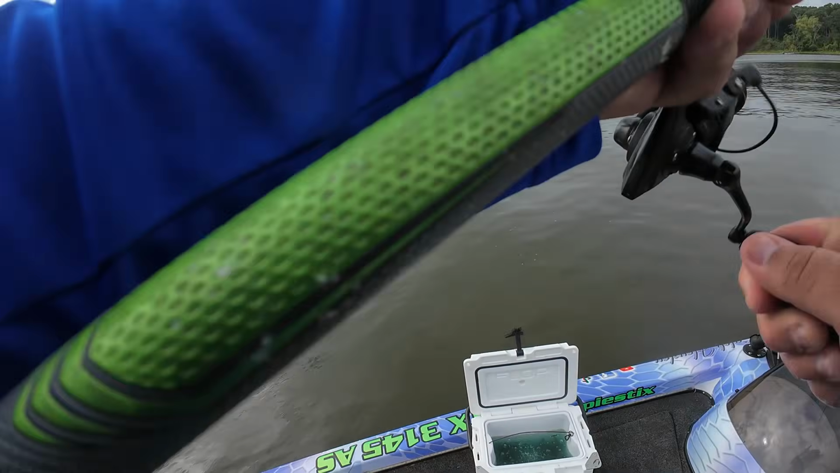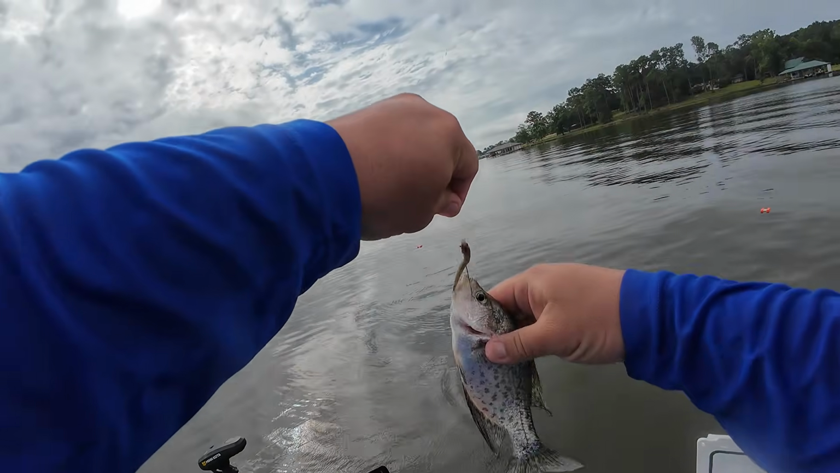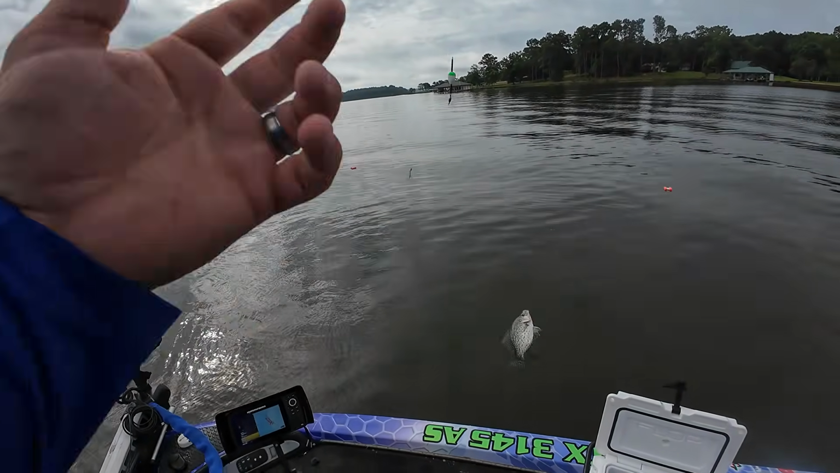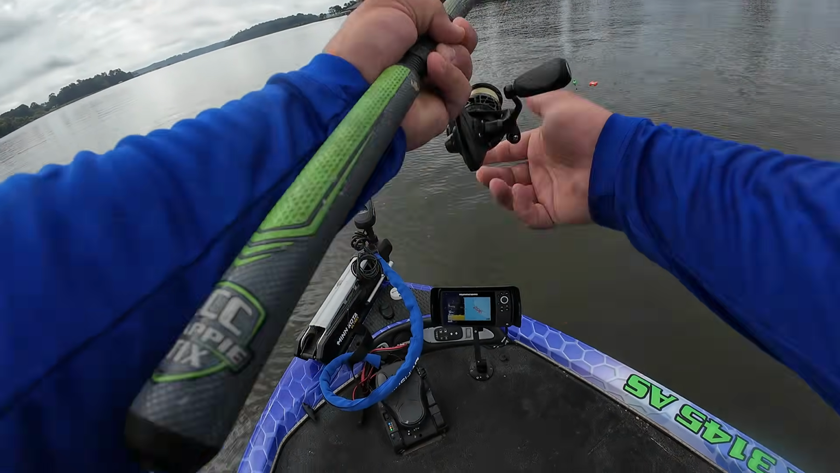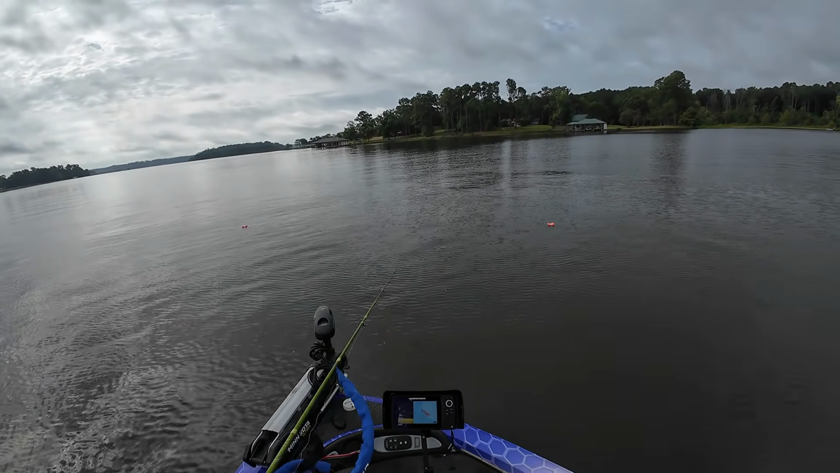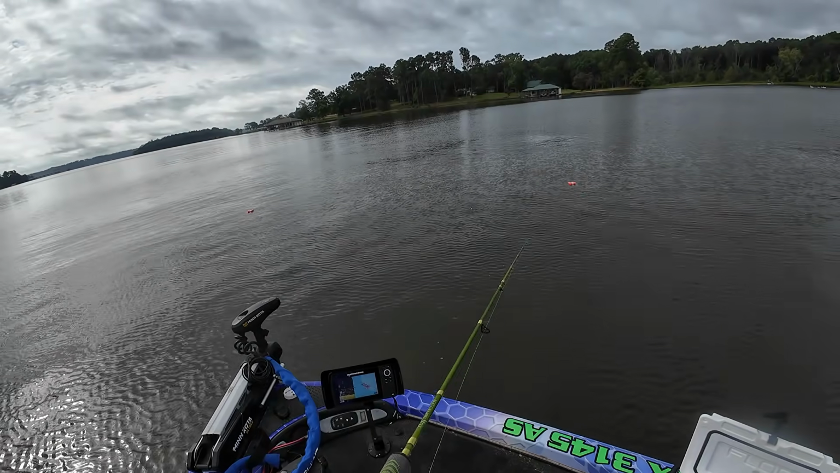Uh-oh. What's that? Hey guys, not a keeper, but it is a crappie and he bit, so that's good. Nice. A little black. Can't help what it's biting, but I think it's going to be a little bit further out. Let's try right there. Fishing about 9 foot deep, y'all. 9 foot.